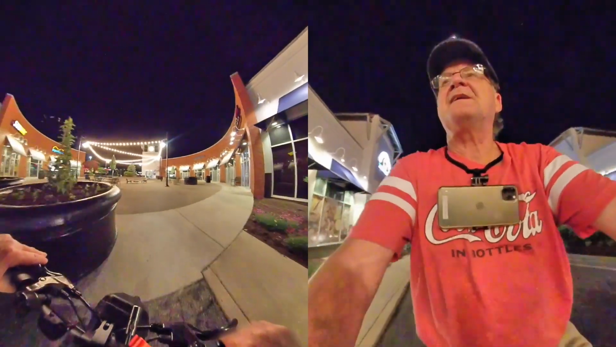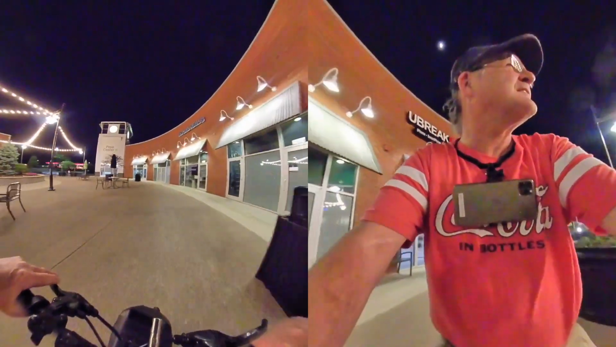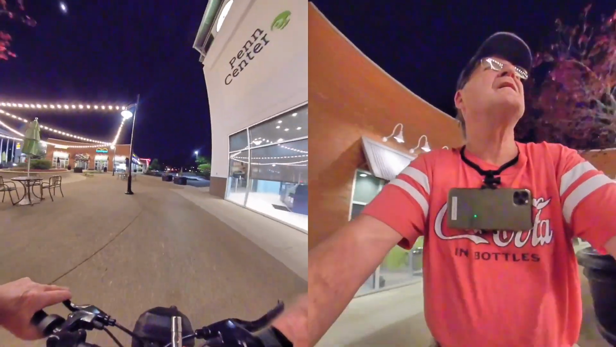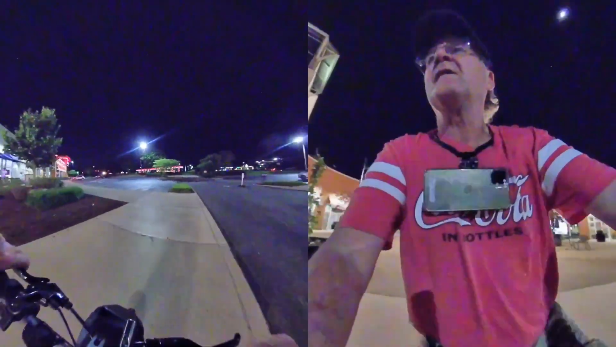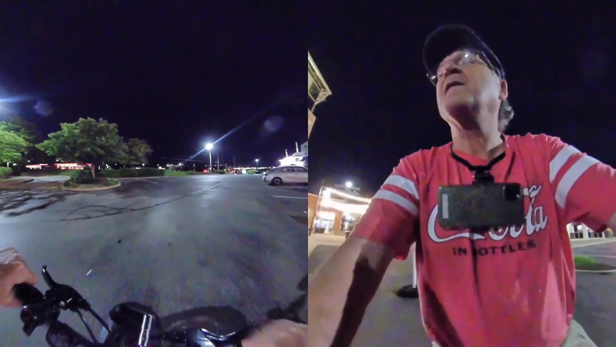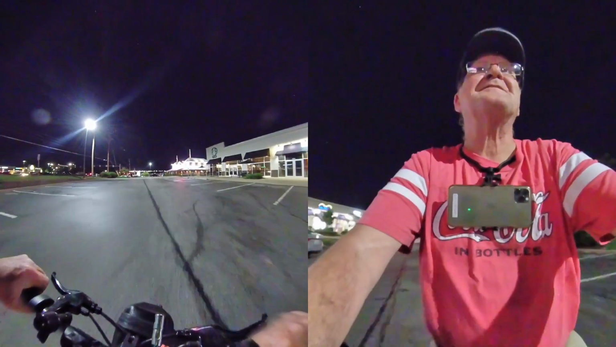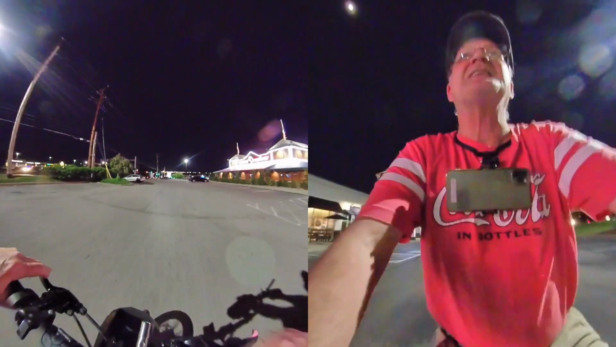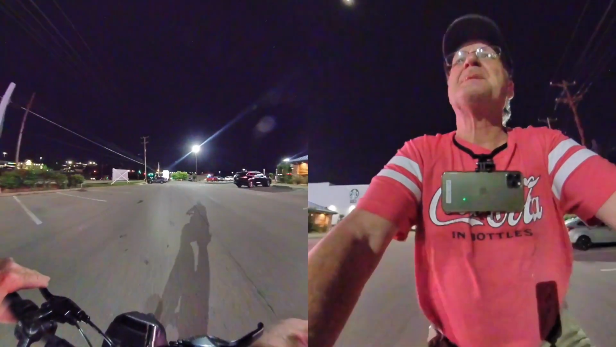No throughway. Yeah, for you, but not for me. I can't wait to see what the range is going to be on this bike on the trail. I'm real excited to see what kind of distance I'm going to get with this thing. Seriously.